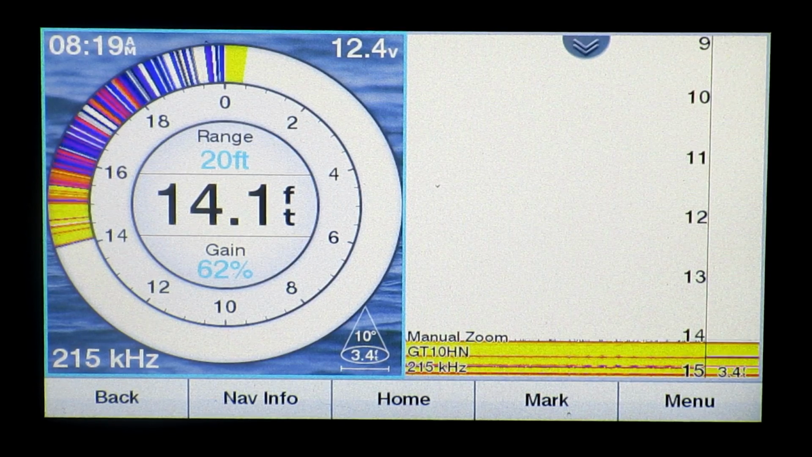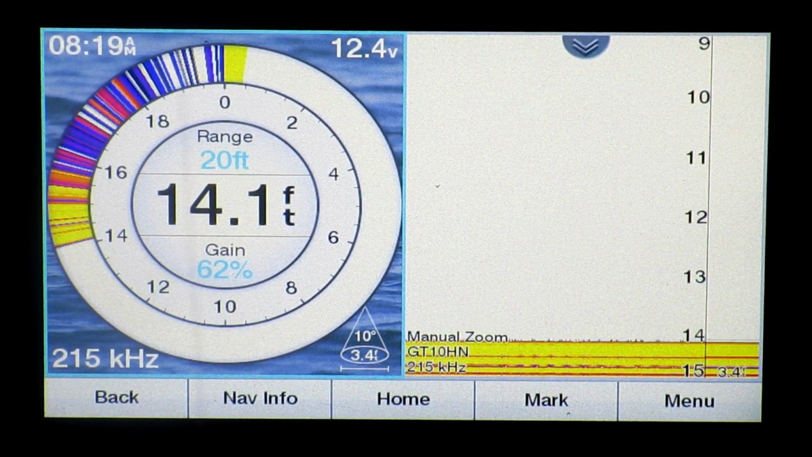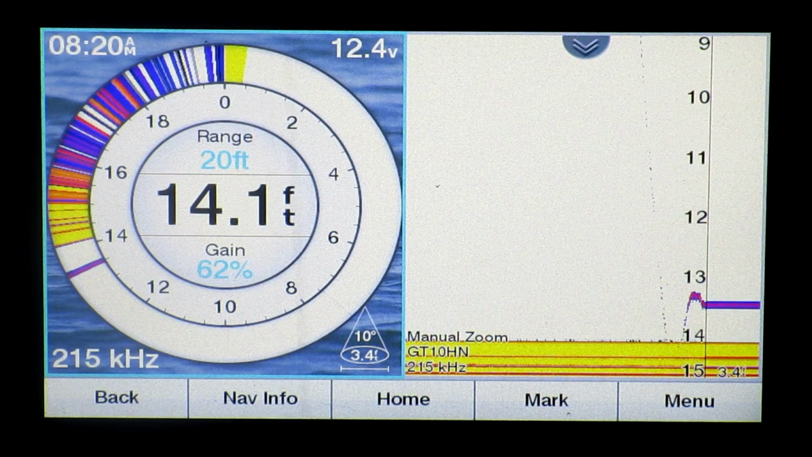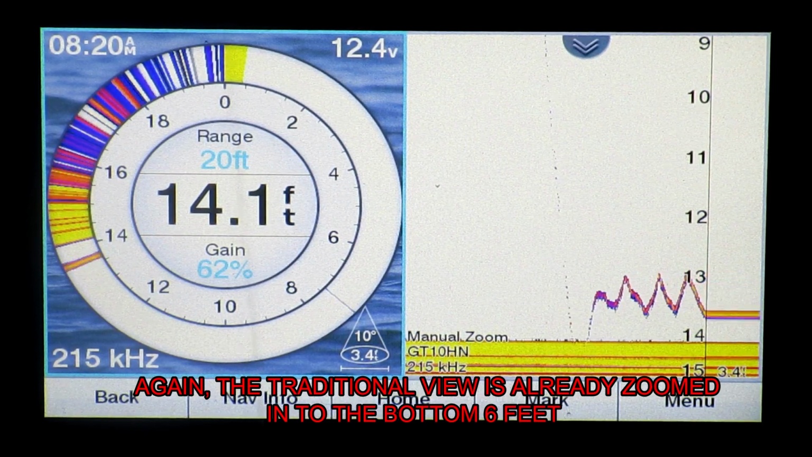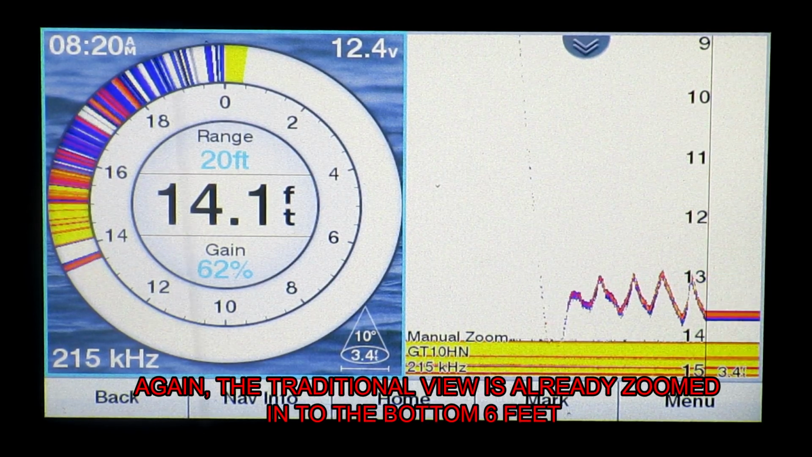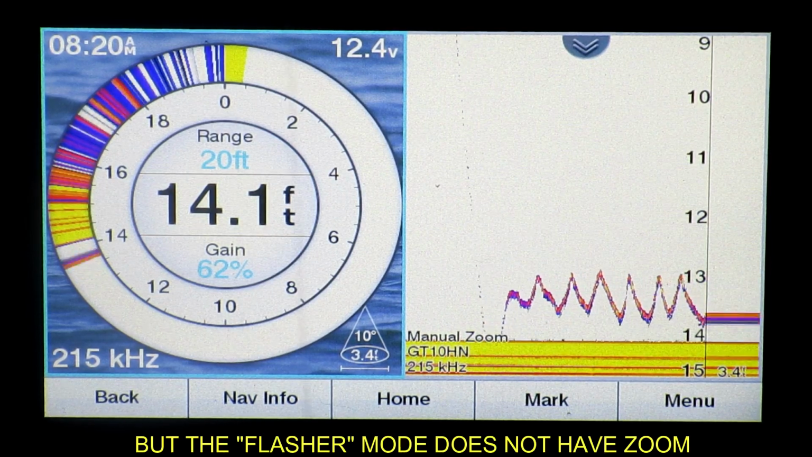Okay, so what I've done now is I set it up on a split screen combo using the traditional fish finder on the right and the flasher option on the left, just so you can kind of give a comparison. There you can see my jig going down, right down near the bottom. Again, this doesn't really have any zoom feature when you do this, but for some people that like the traditional view and the flasher, you can kind of use them both at the same time if you prefer.